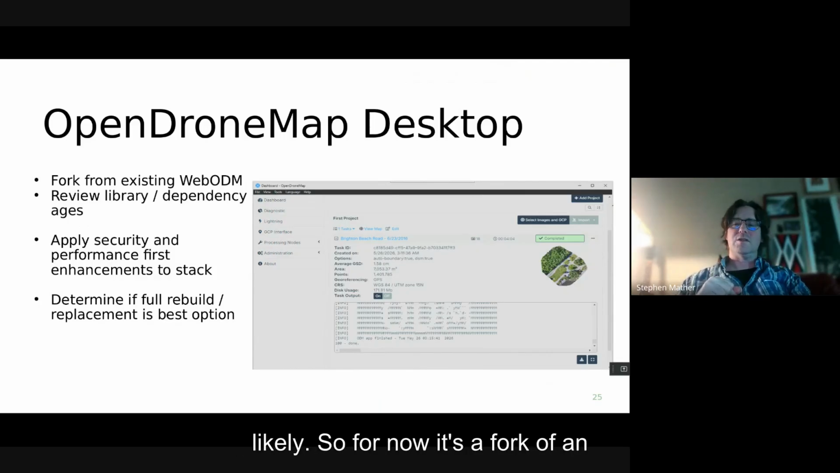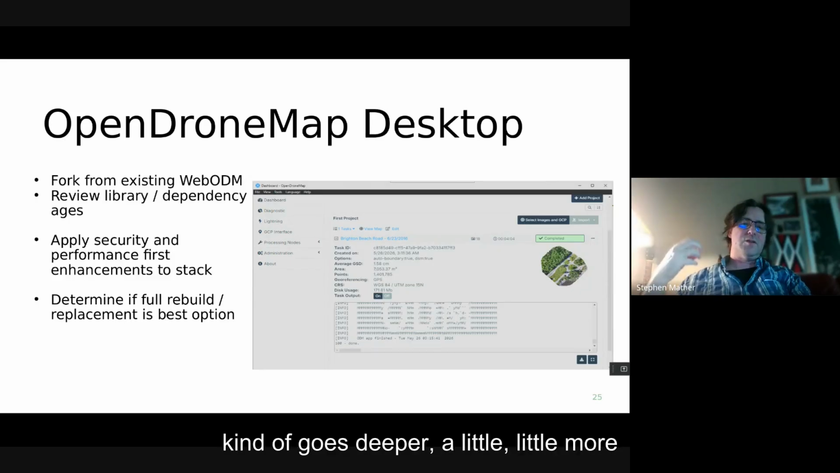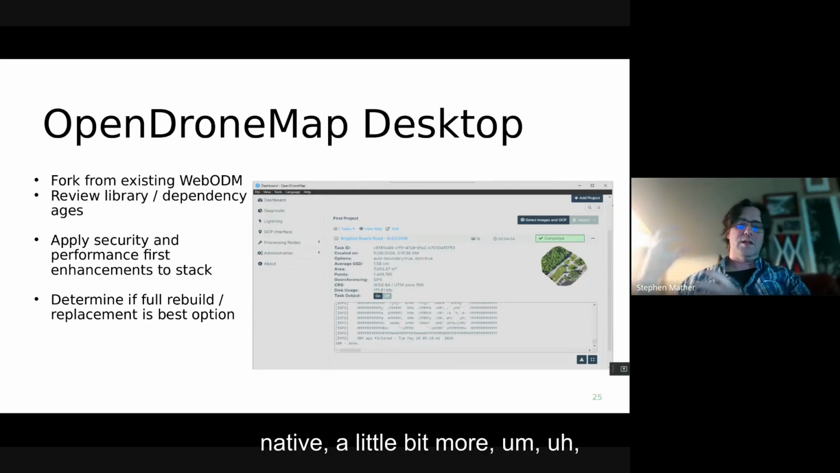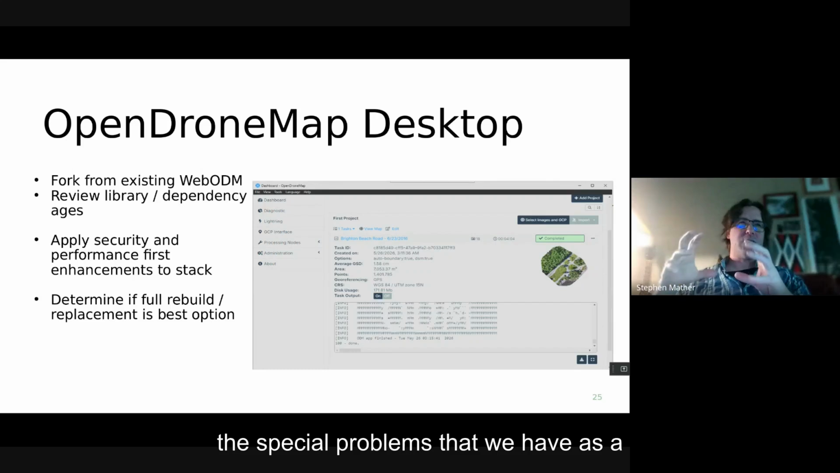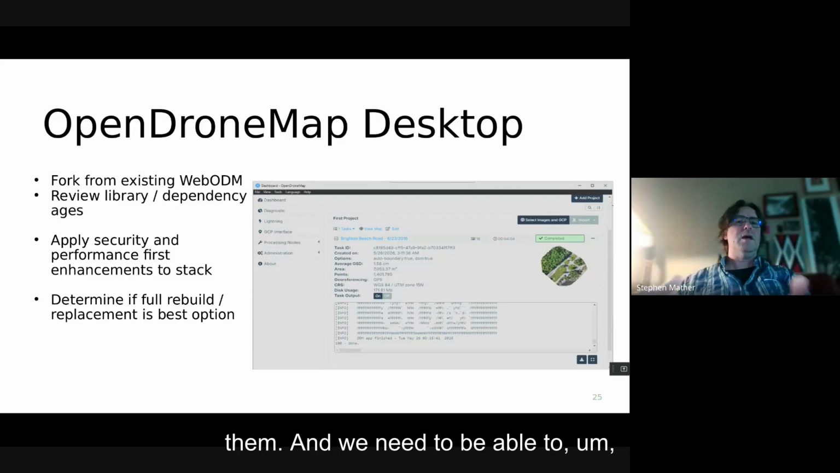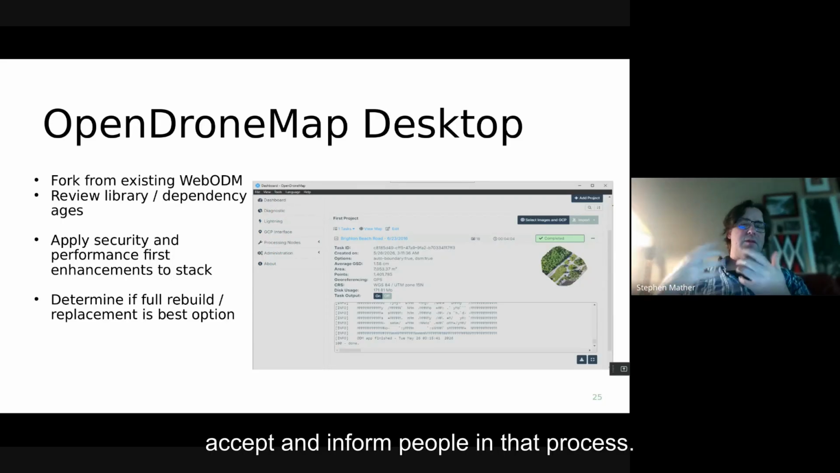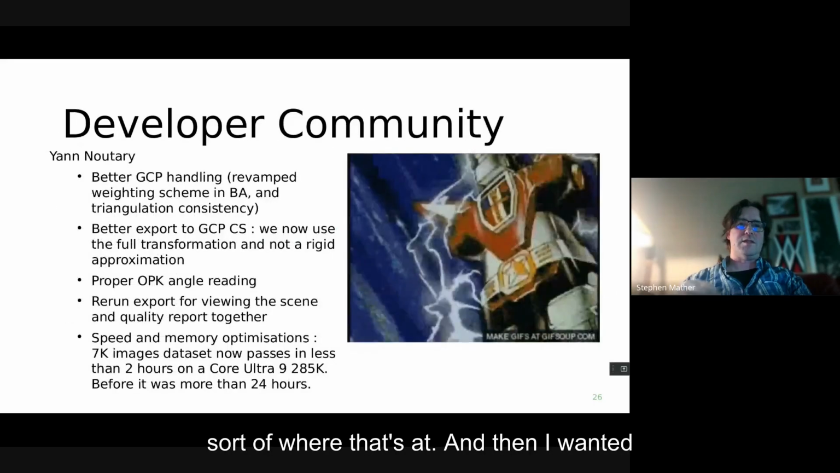So for now, it's a fork of an existing project, but I expect that in the next few weeks to a few months, we'll have an announcement of something that really goes deeper, a little more native, a little bit more comprehensive, that addresses the special problems that we have as a project, where people show up with their images and expect to be able to process them, and we need to be able to accept and inform people in that process. So more as we know it, but that's sort of where that's at.